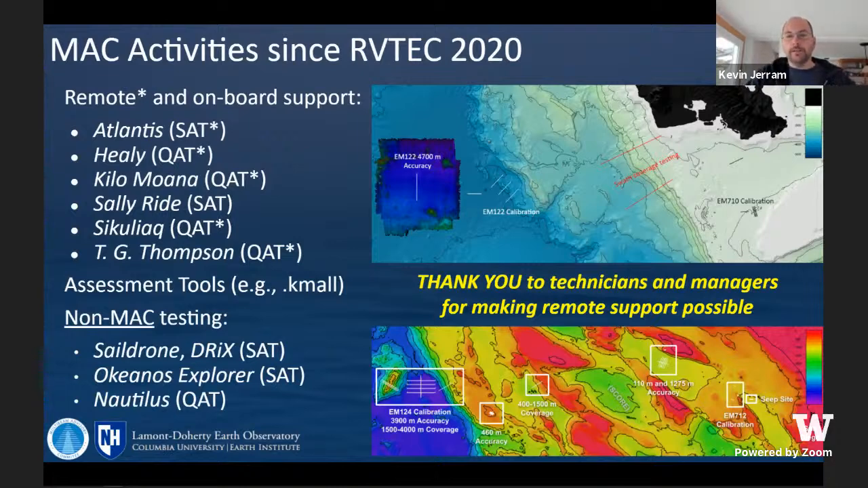We've also been involved in some non-MAC projects that we try to fold back into the MAC approach, and that is working with some autonomous platforms such as the Sail Drone and the DRIX, and then exploration vessels like Okeanos and Nautilus, Falcor. And so when we work with those other vessels, we get hands-on experience with new equipment, and we get to develop new test sites. So those can be used, or at least referenced in some of the MAC work.